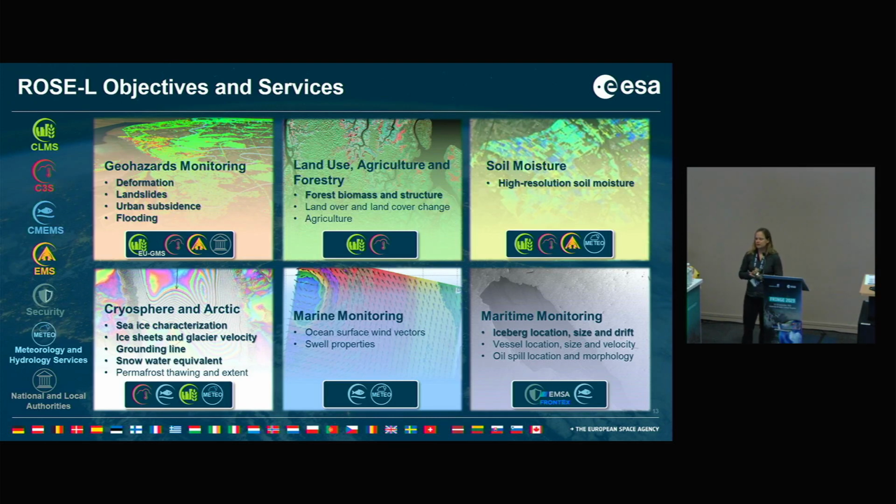So it's definitely geohazards monitoring, land use, agriculture and forestry, soil moisture products, cryospheric research and the Arctic, so also sea ice concentrations, icebergs, grounding lines, marine monitoring like swell properties and ocean surface winds, and maritime monitoring including icebergs, oil spills, location and morphology.